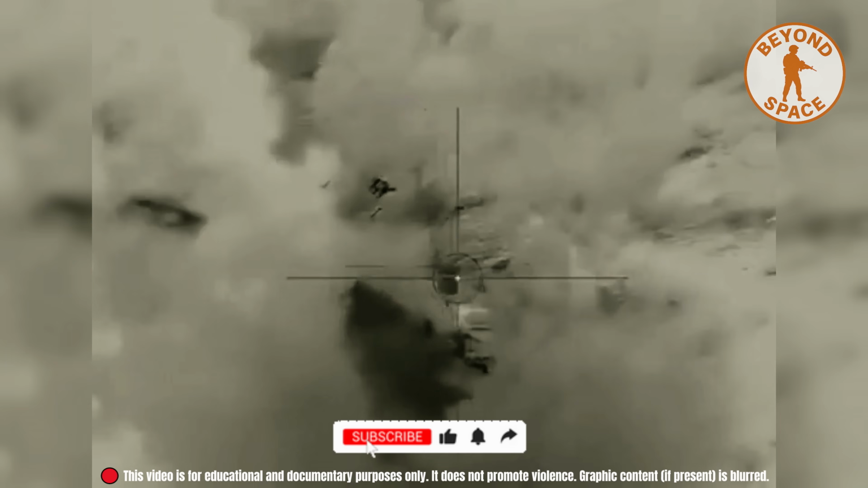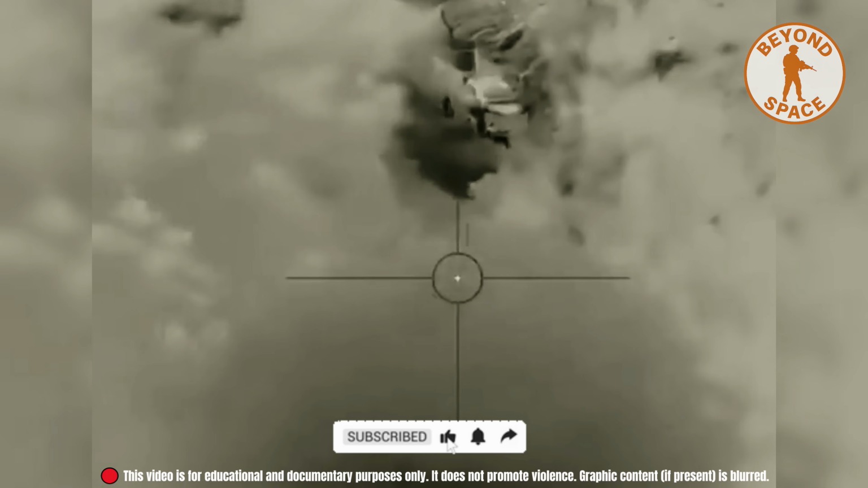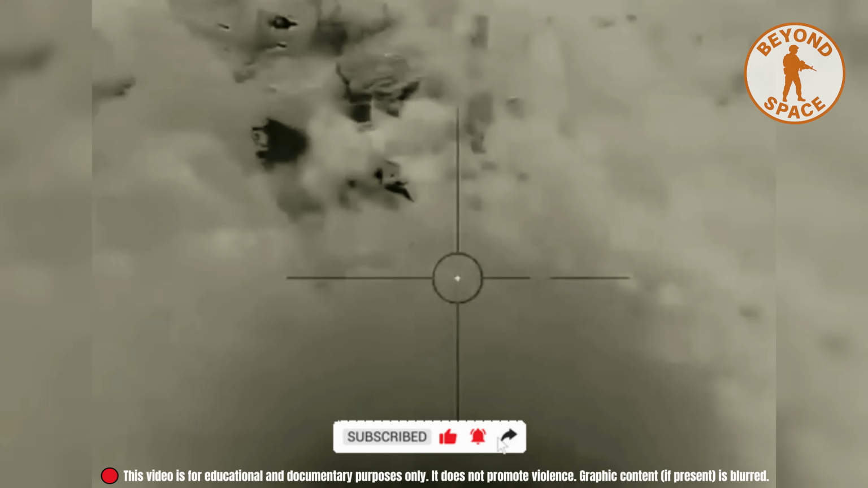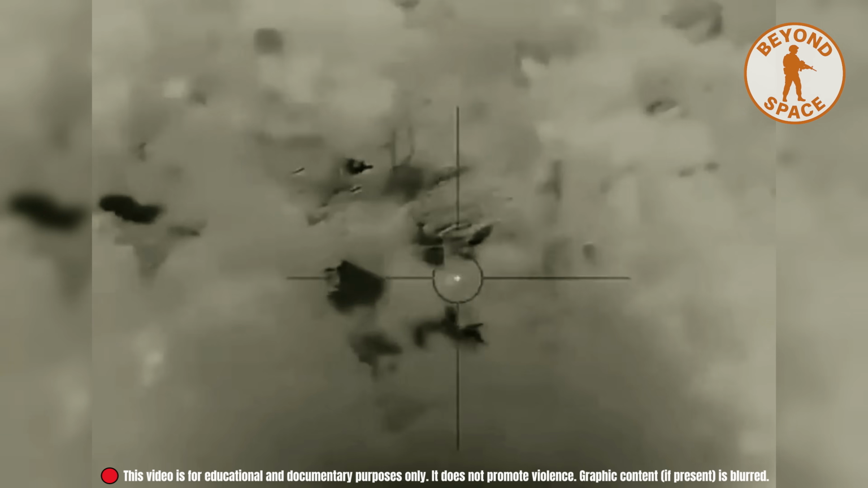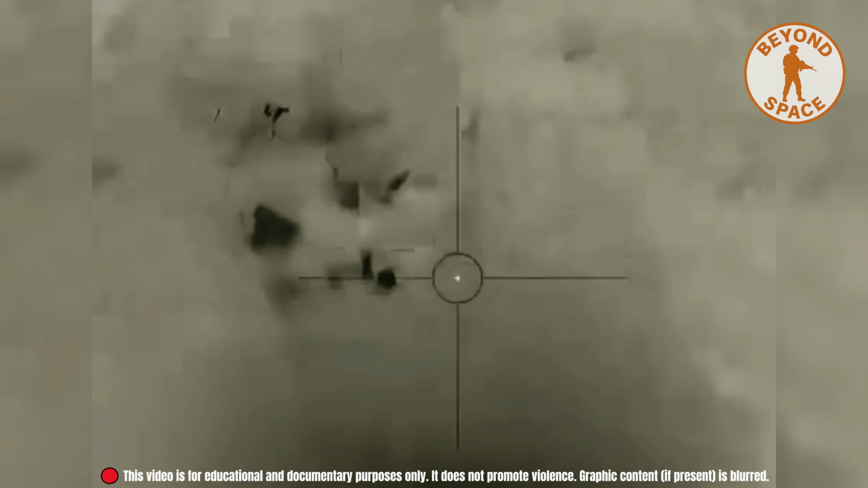Sumy direction. Ukrainian snipers using thermal scopes locked onto a small Russian unit moving through open terrain. The first soldier hid near a tree, but it didn't help. He was hit.